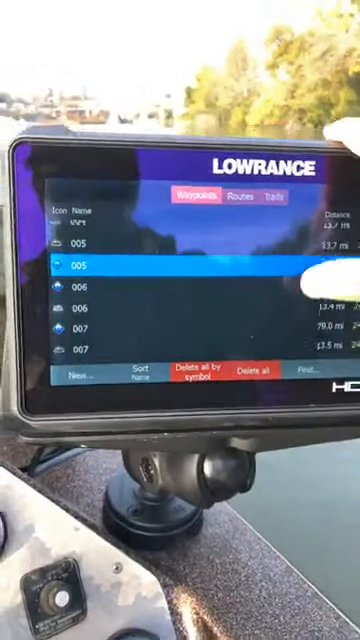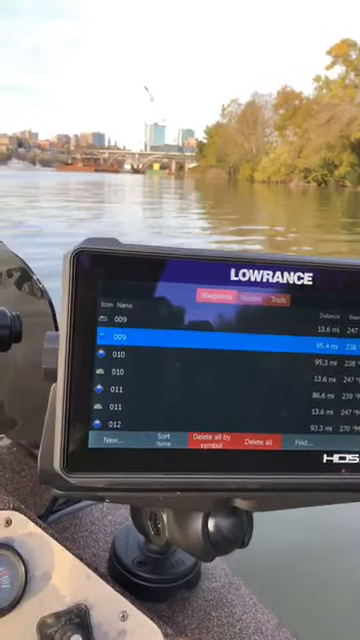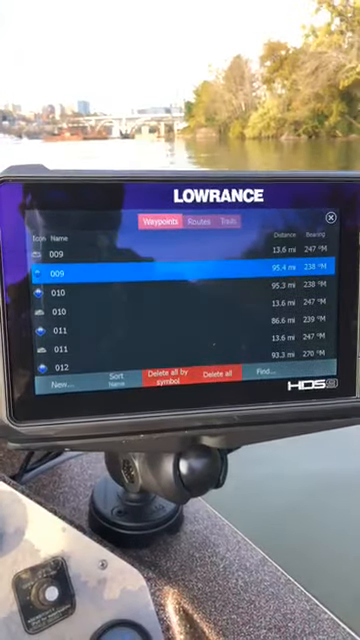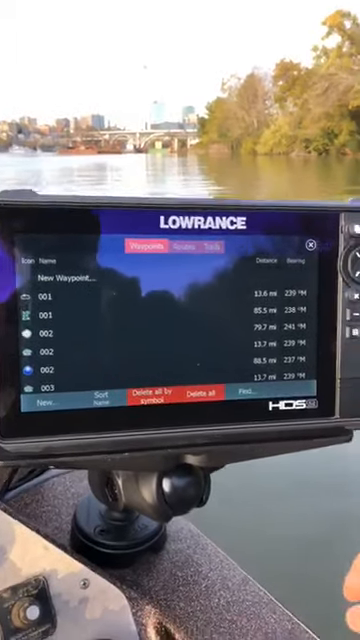Super easy to manage. That's where the HDS line really excels, is on waypoint management. Especially on exporting and importing, exporting by region, changing names, deleting, all that's pretty much going to stay the same.